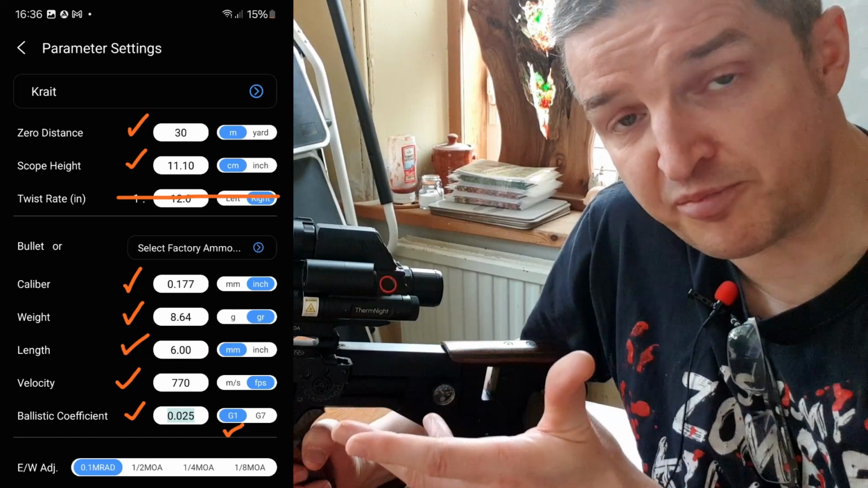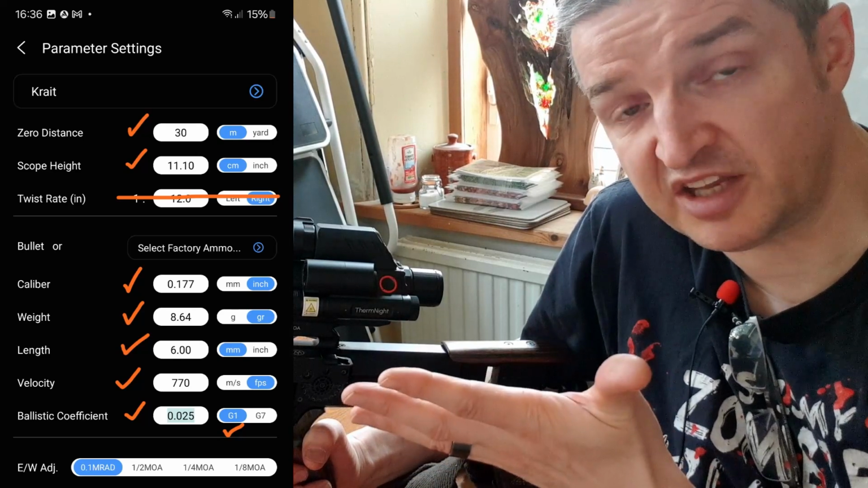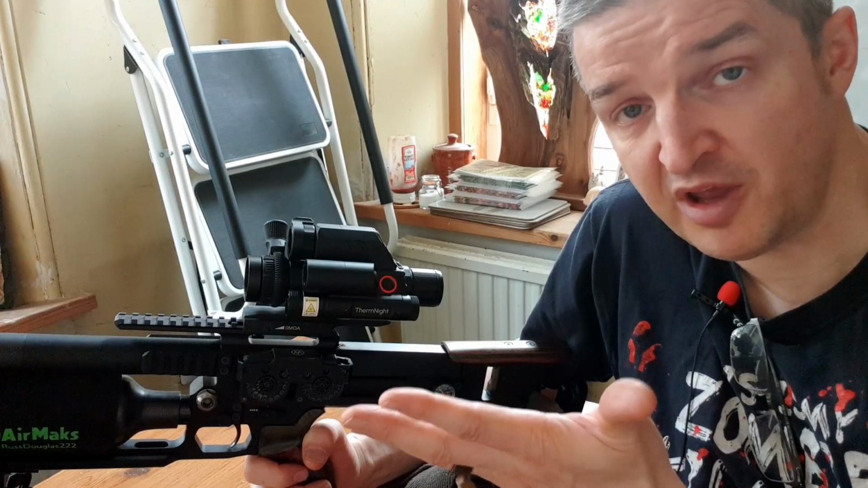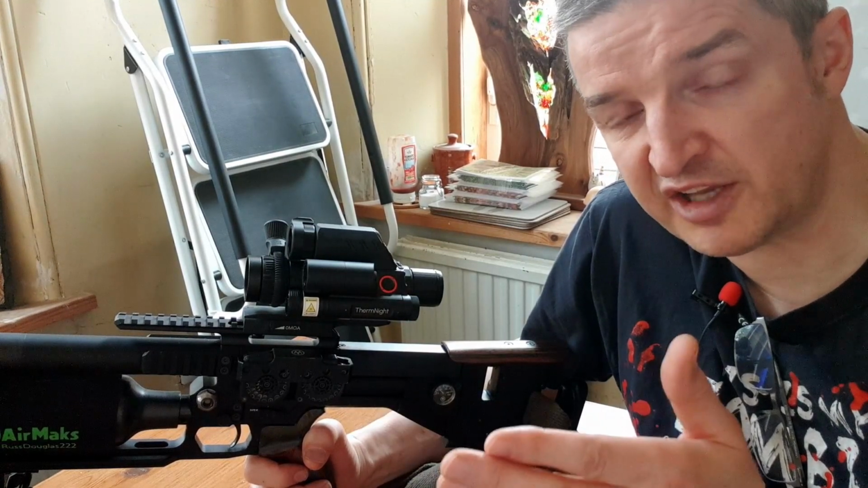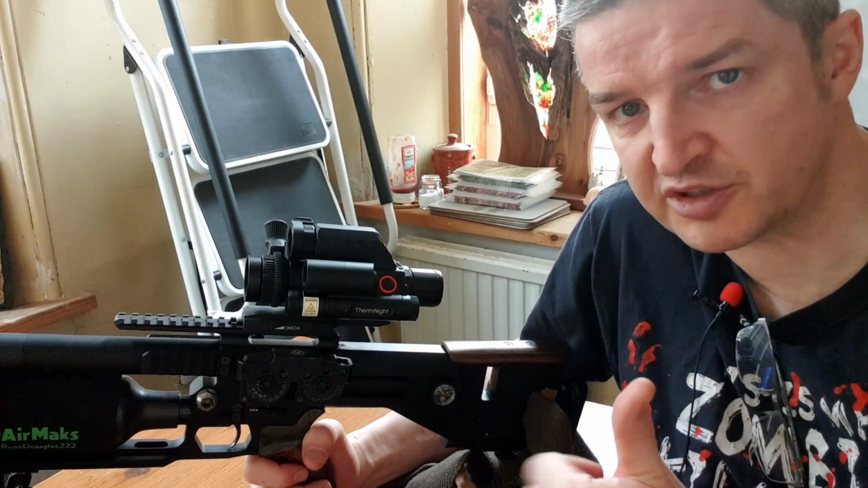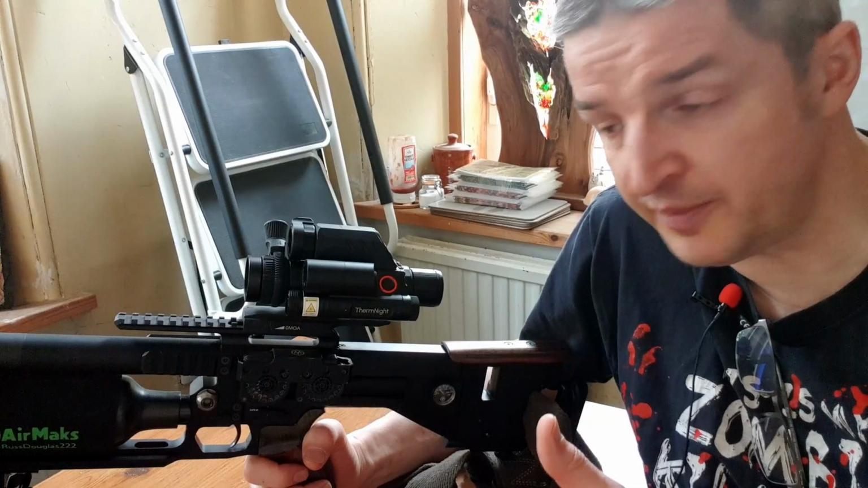You need the length of projectile, which I measured with a ruler, 4.5, 5 mil, whatever. You need the ballistic coefficient. This is very important, and you can get it from various websites. I've done a post on the Airgun forum, and at the end of where I listed a bunch of common ones, I put a link to the Hard Air forum from the States, which lists an awful lot more pellet brands, which is great. So you've got the ballistic coefficient, you've got the drag factor, G1 or G7, just use G1.